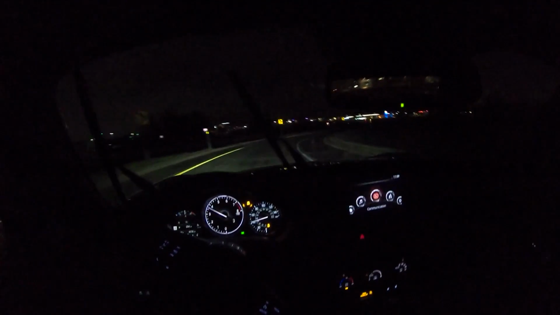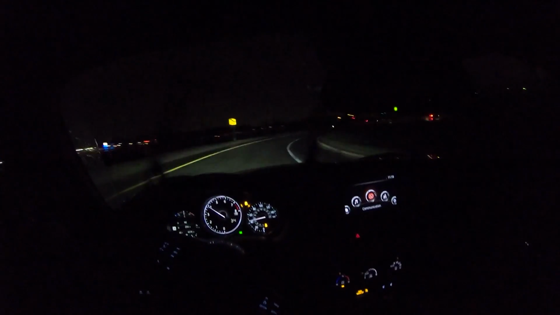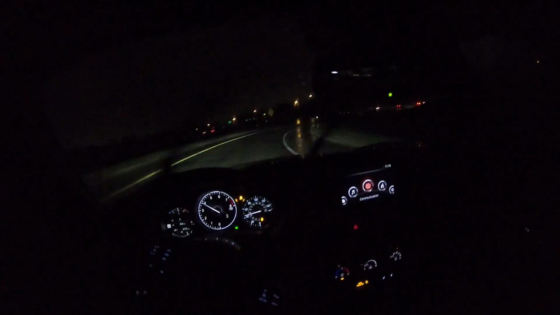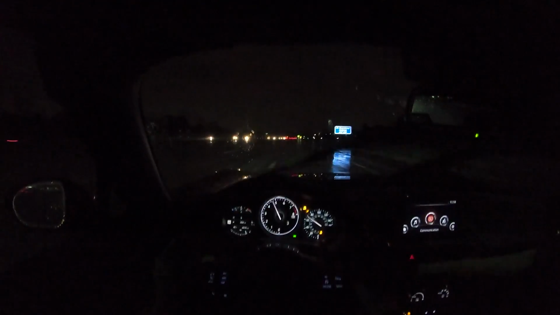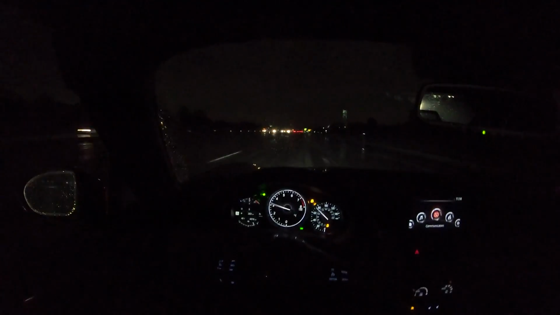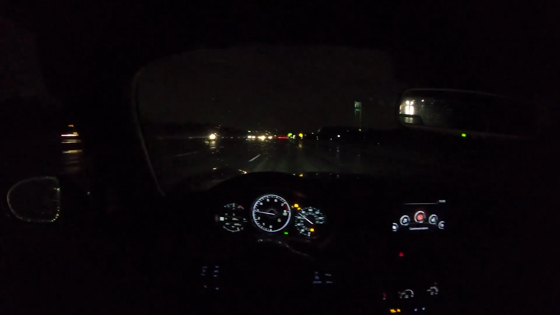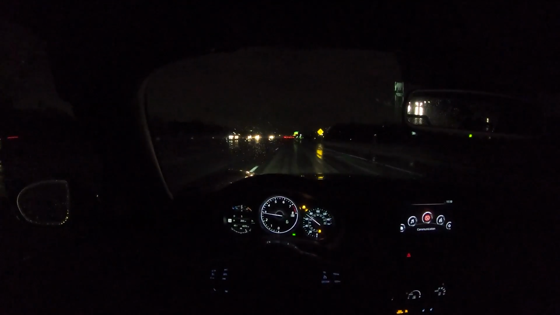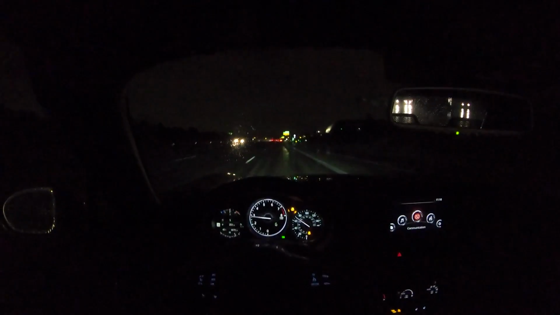This thing just loves to play. It's so much fun. Definitely not for the faint of heart. In the wet and on winter tires, it'll step out on you. I've covered so much in the last couple days on this car, there isn't really a whole lot left to say.